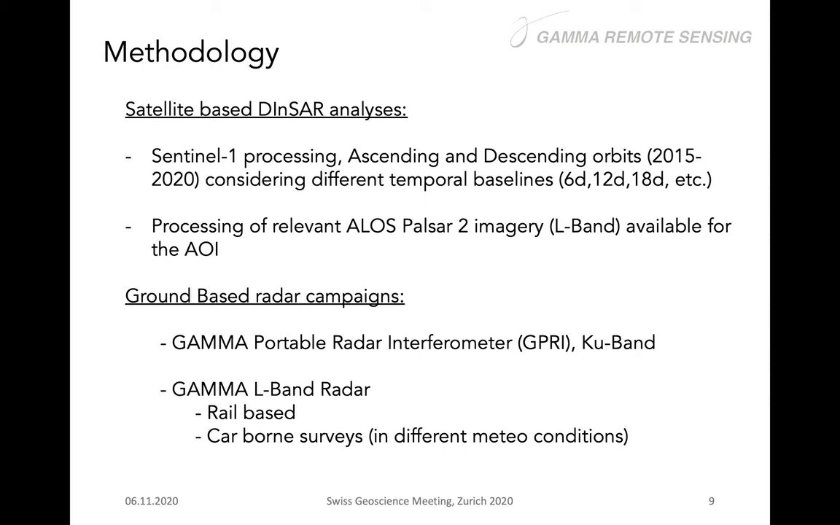The methods we use here are based on satellite-based InSAR analysis, processing Sentinel-1 data, ascending and descending orbits, and doing several interferograms with different temporal baselines, like for example 6 days, 12 days, 18 days, and older and longer temporal baselines. But we also processed some ALOS PALSAR imagery that is available for the area of interest. It's of course not with the same temporal resolution that we have for the Sentinels, but this is good information because with a longer wavelength we can maybe get more information in areas that are moving faster and